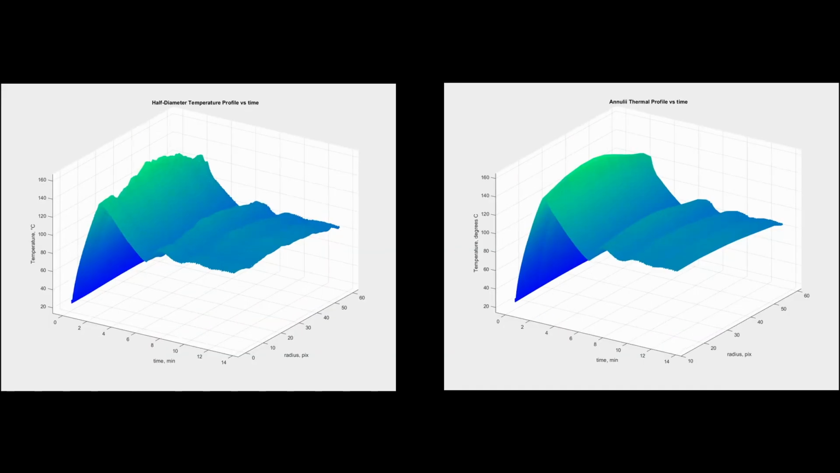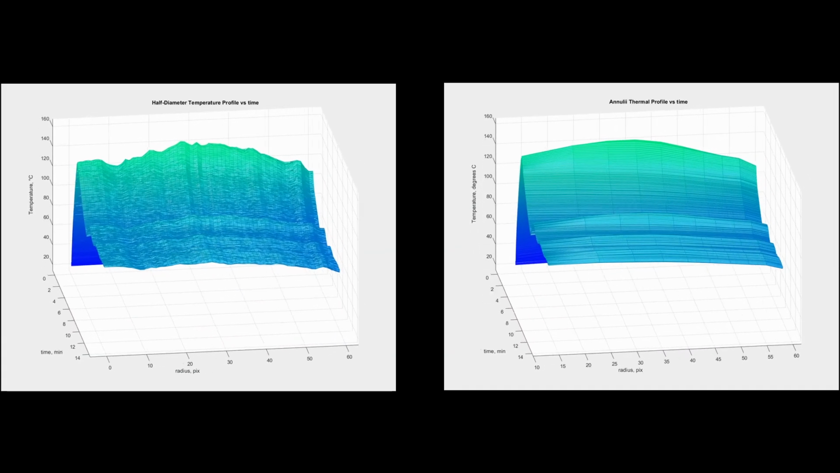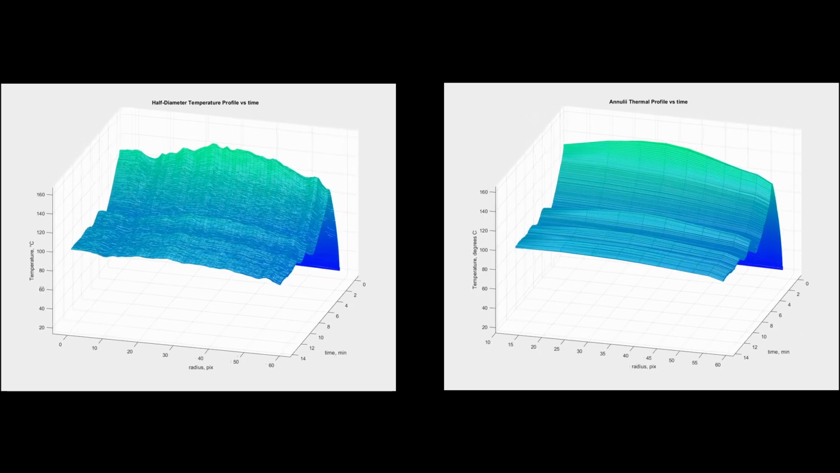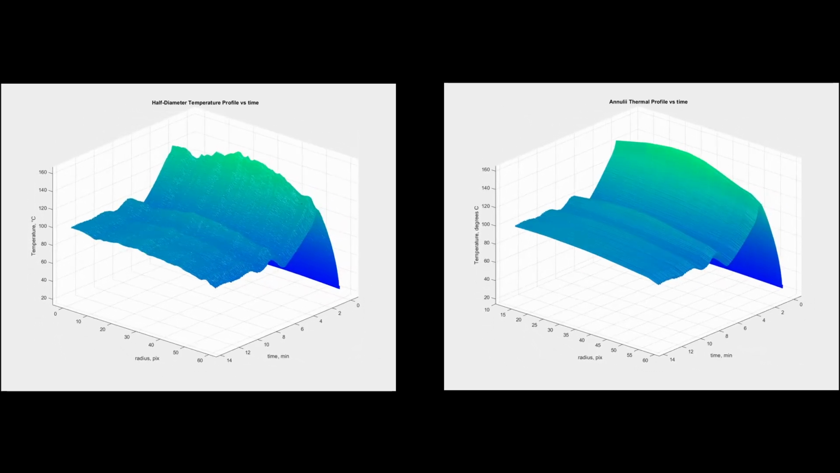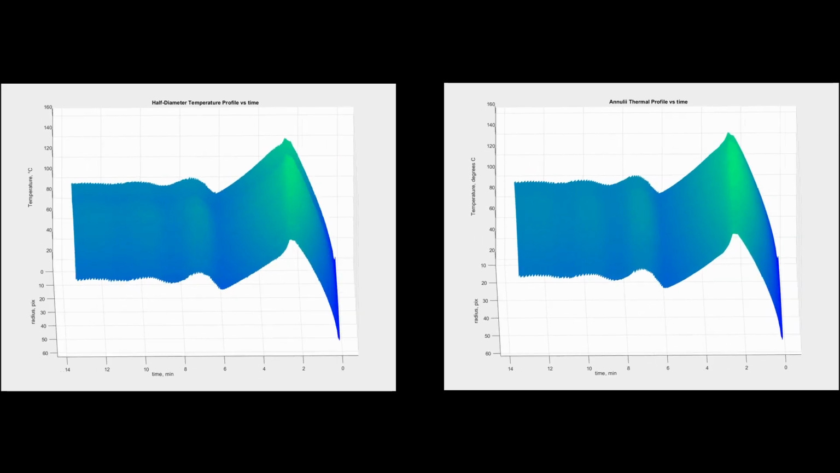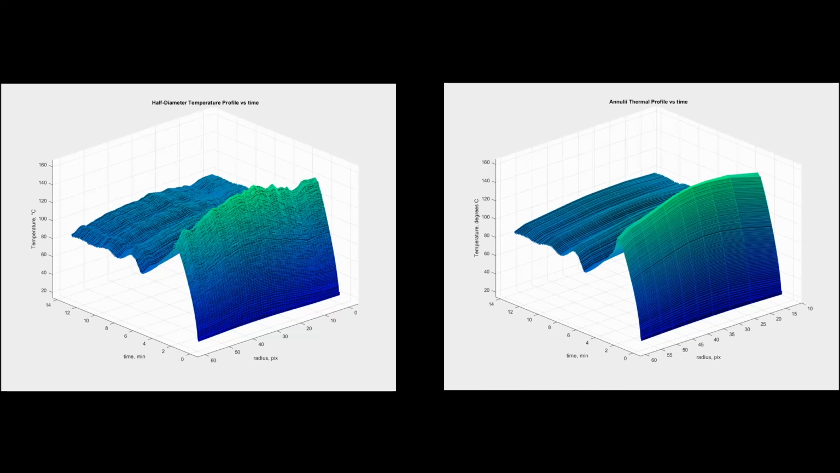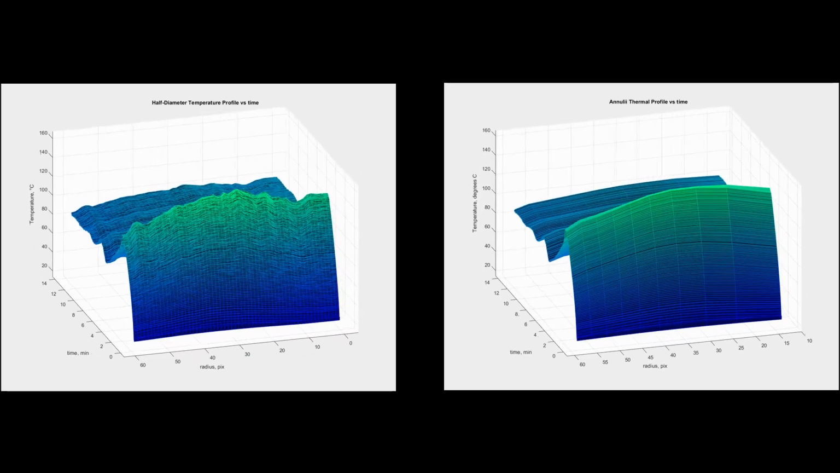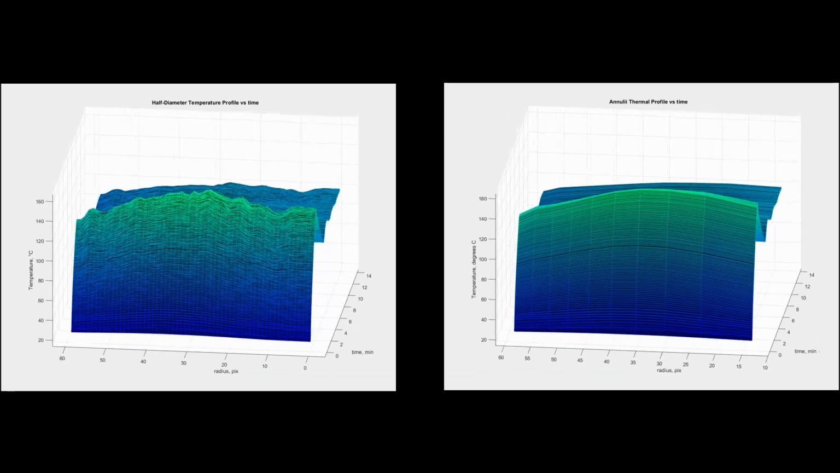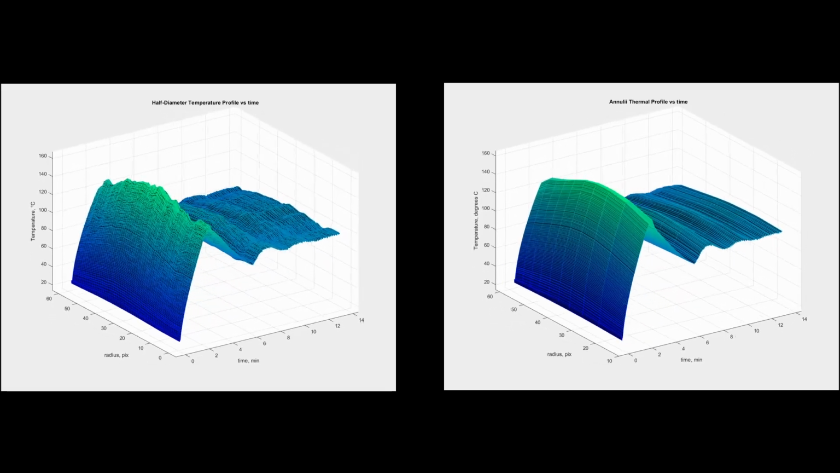becomes more uniform. Lastly, for comparison, we show one side of the diameter thermal profile next to the annuli thermal profile versus time. Comparison shows the variations due to real-world effects or imperfections that were averaged out. If we wanted, we could use a set of diameter profiles to calculate statistical variations about the mean, among other useful analyses. We'll reserve that for another time.